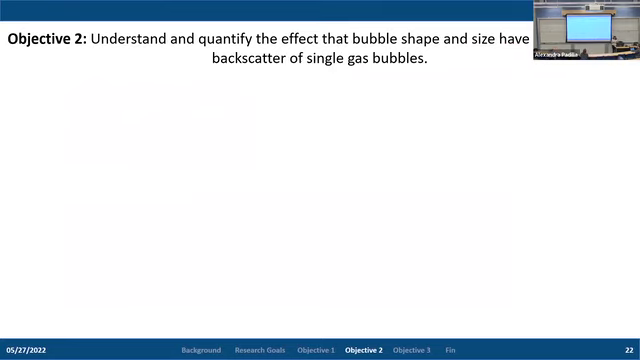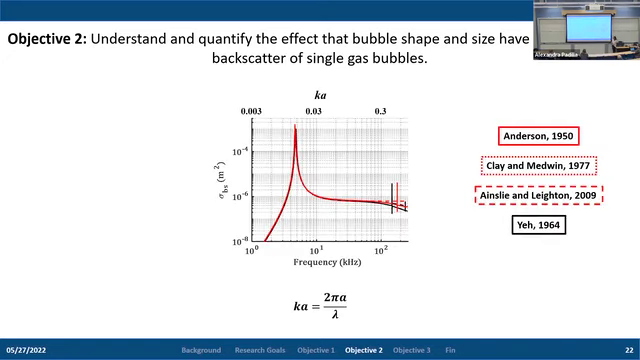Again, it's focused on understanding and quantifying the effect that bubble shape and size have on the acoustic backscatter of single gas bubbles. And what we did for this objective was to compare experimental measurements of backscatter from single gas bubbles to several analytical scattering models that exist currently.